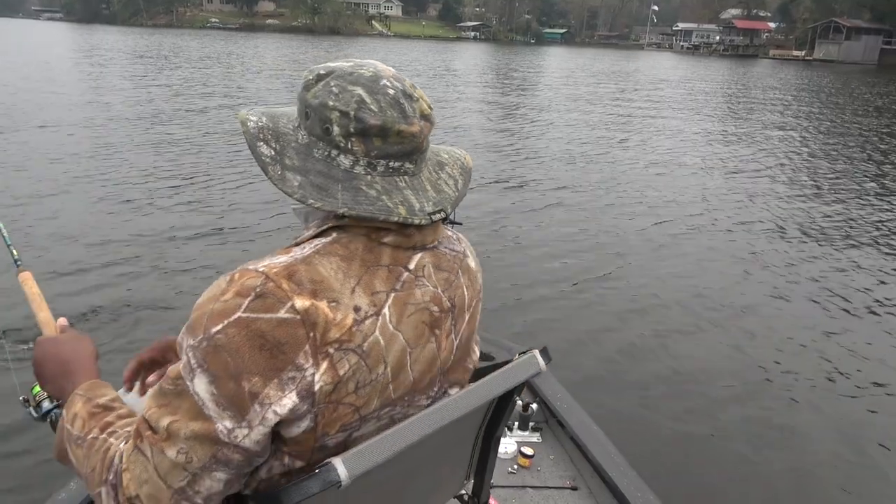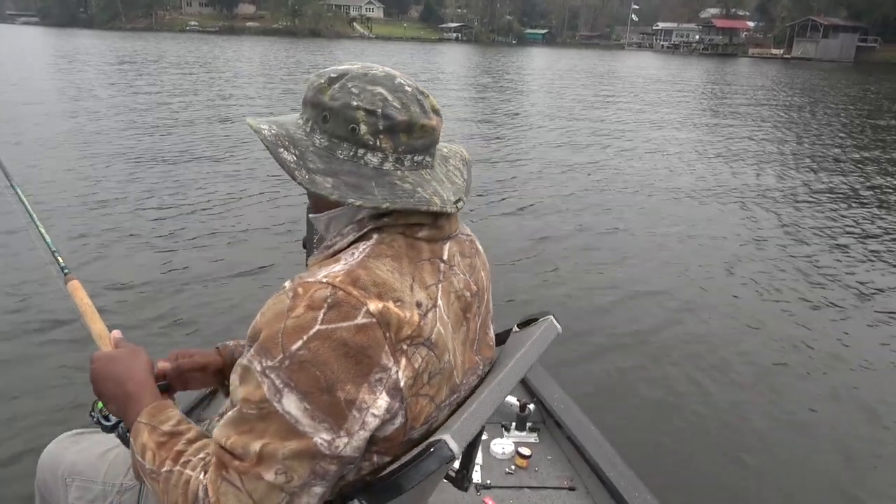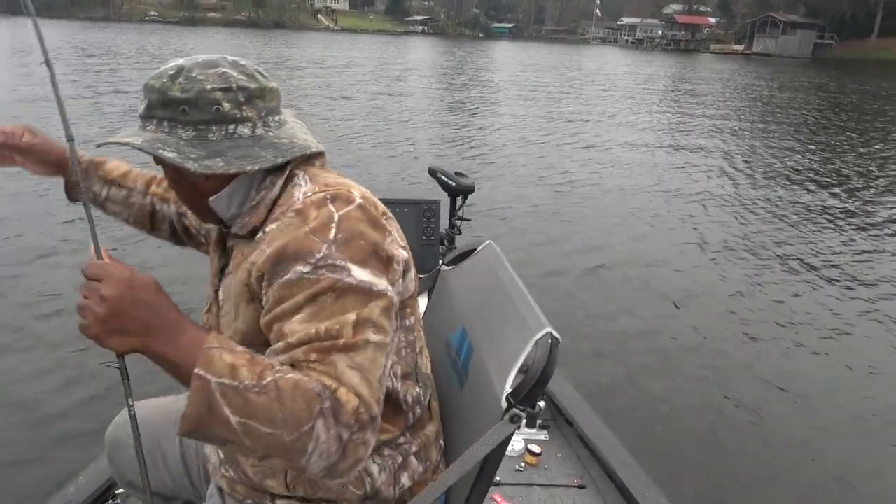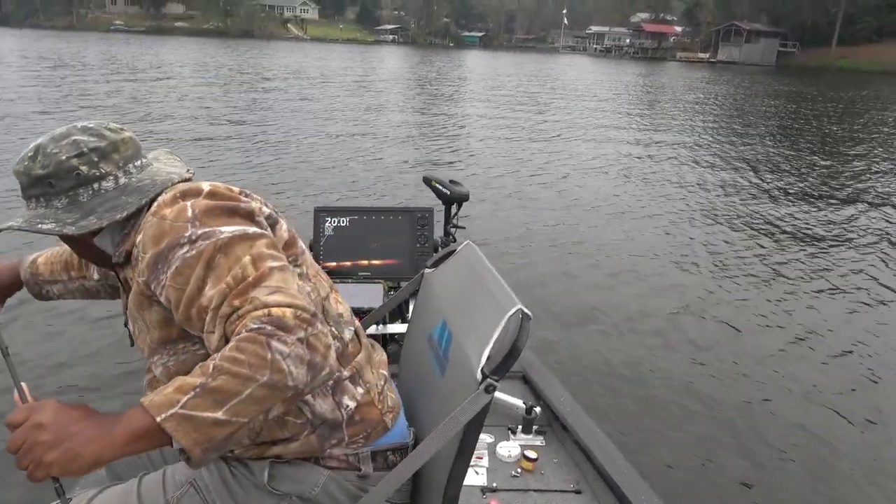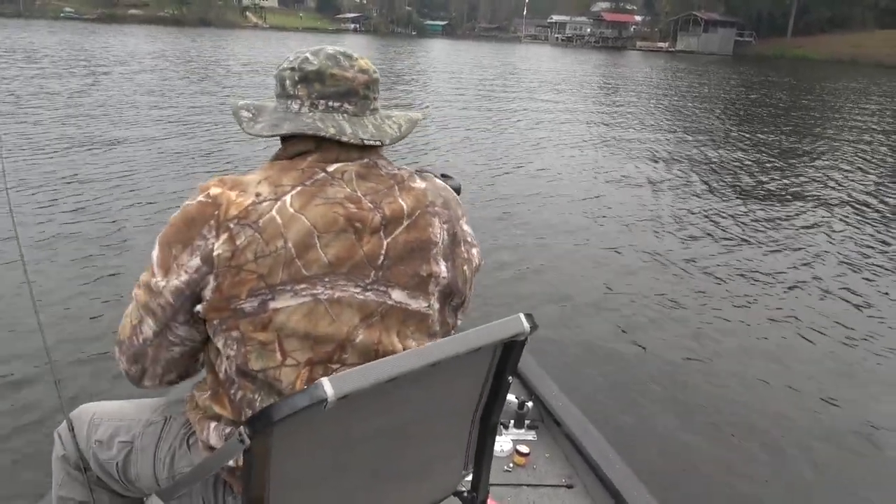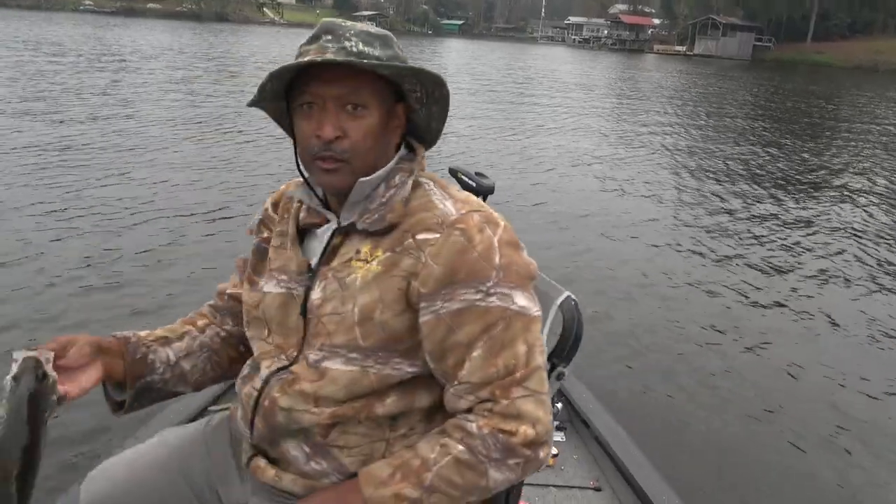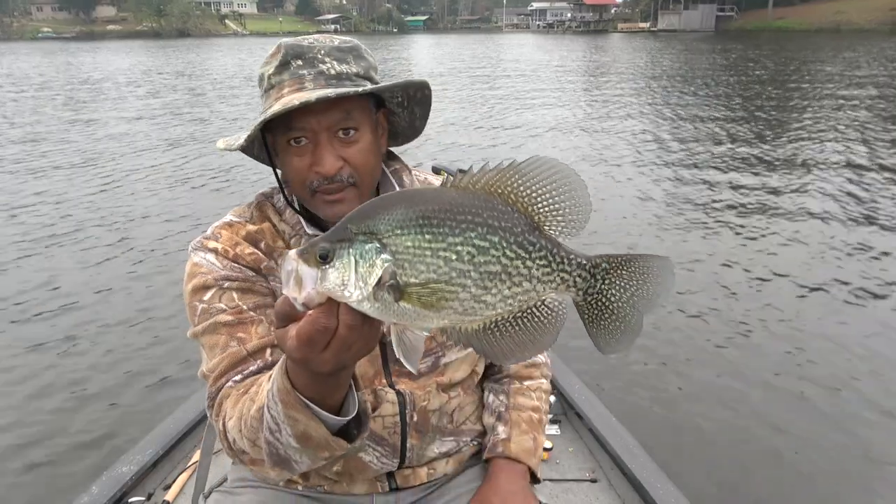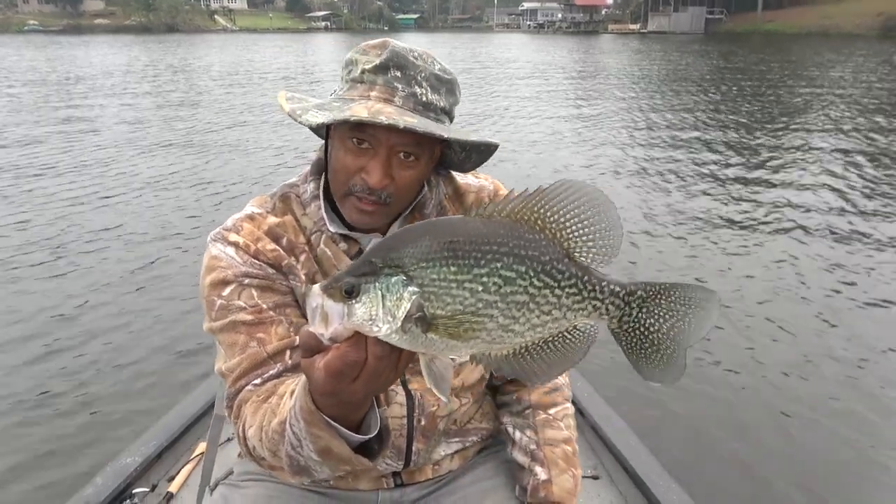Another big one. Ooh, this is bigger than the other one. Guys, I should probably use a net here, but ooh, look at that. Absolutely monster crappie down here on Lake Tackle. You nailed that tractor green jig, guys.